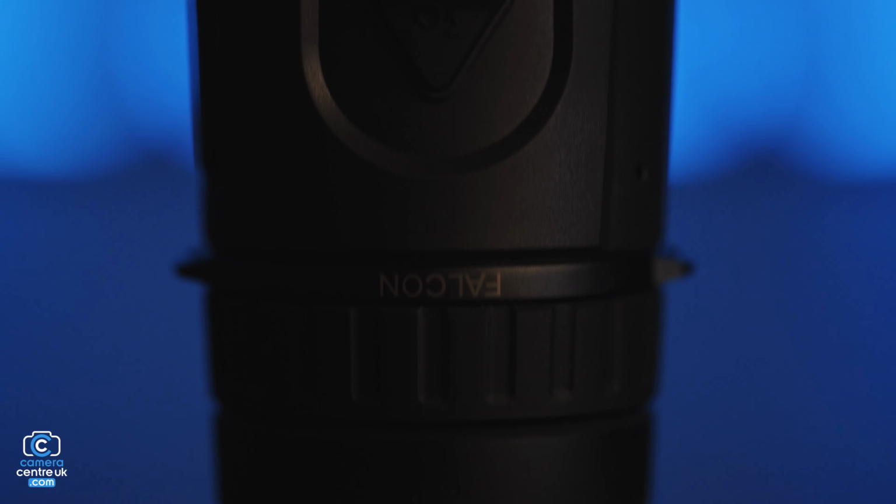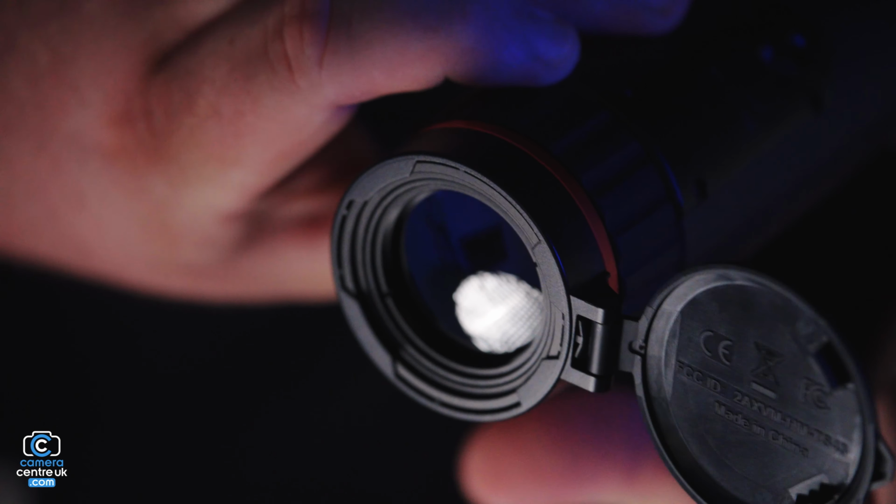I think for photography and video, it's actually a tool which people may look over, and although the price point of this is just above 2,000, they do actually have thermal imaging products ranging from 400 and above that as well. So in that retrospect, it's good.